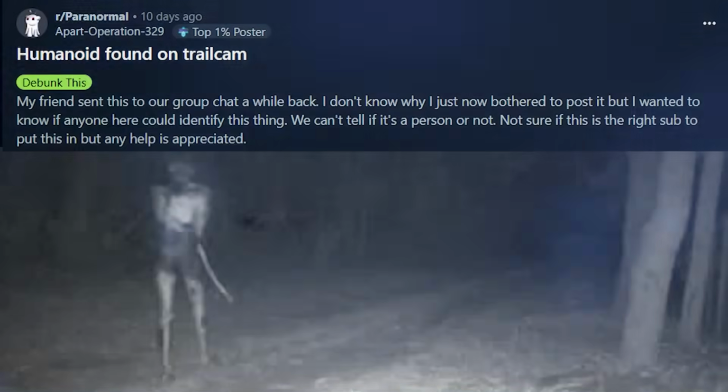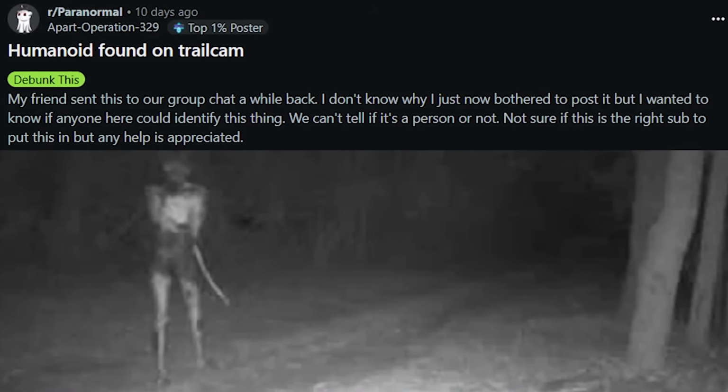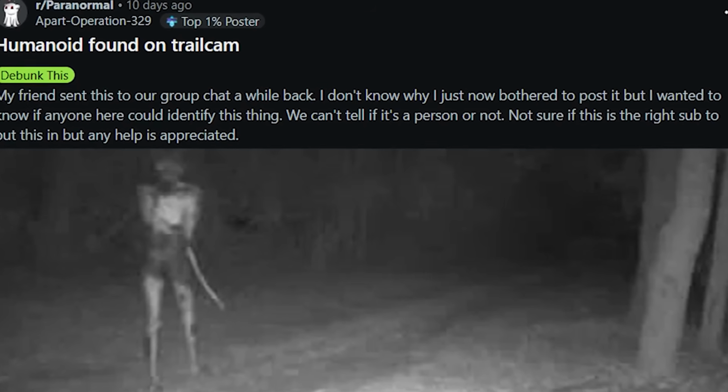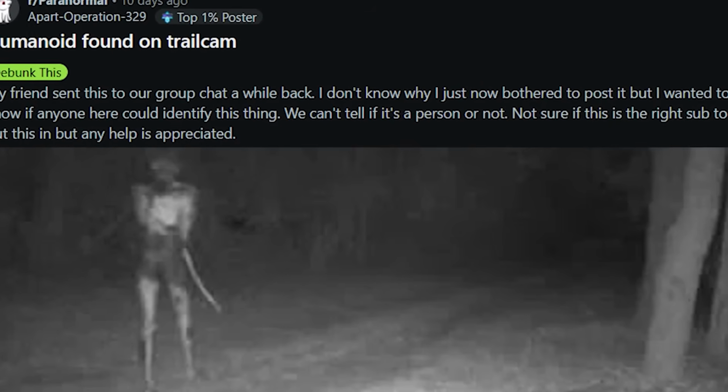At the time of this recording, Redditor Apart Operation 329 just made this post a little over a week ago with the caption, "Humanoid found on trail cam." They went on to write, "My friend sent this to our group chat a while back. I don't know why I just now bothered to post it, but I wanted to know if anyone here could identify this thing. We can't tell if it's a person or not. Not sure if this is the right sub to put this in, but any help is appreciated."